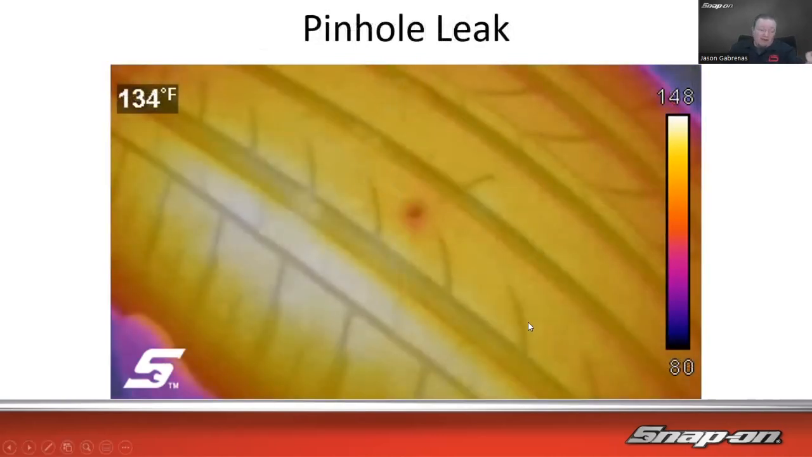And then this one's one of my favorites. Where's the leak in the tire? Since the tire is going to be room temperature or road temperature, I guess in this case, where is the leak? Well, it's going to be the colder, because air flowing through a leak in a tire is going to be cooler, so to say. So here's my cooler spot right there. I got yellows in the tire, and I got orangey to red right here. So that's going to be definitely cooler air coming out as it's flowing.